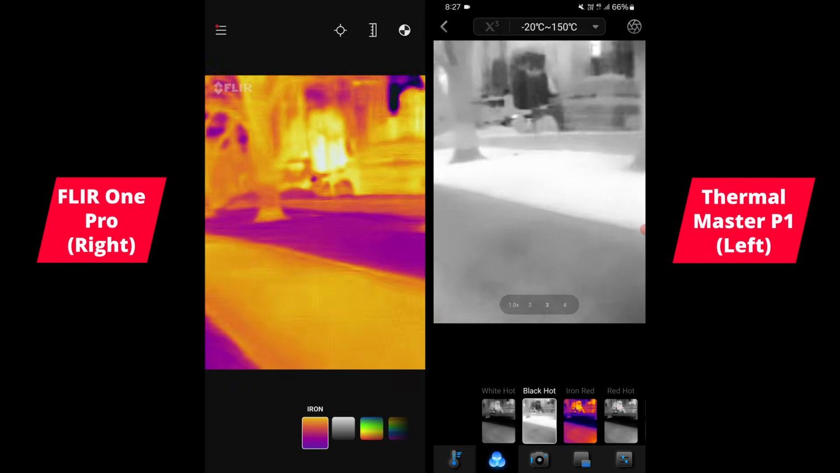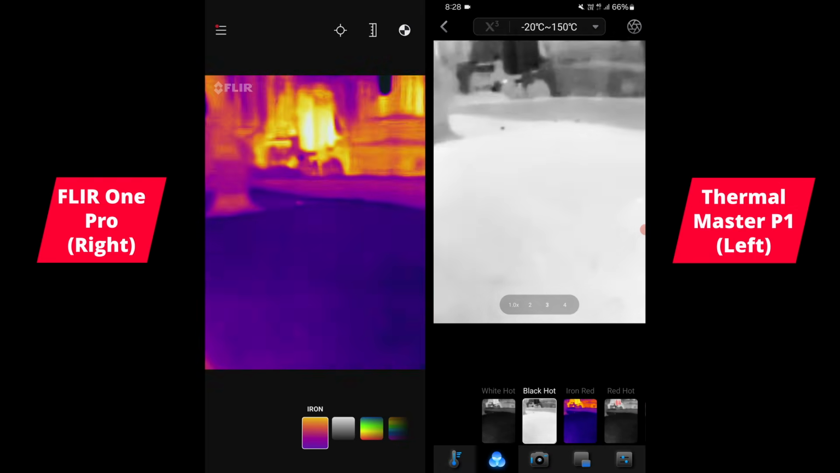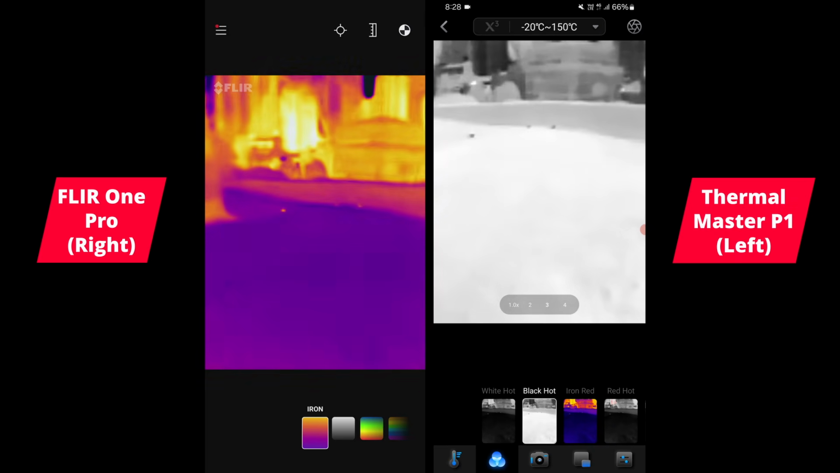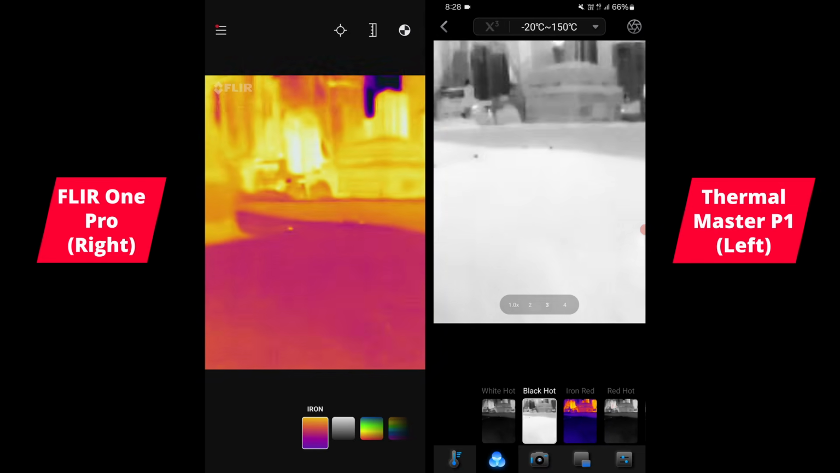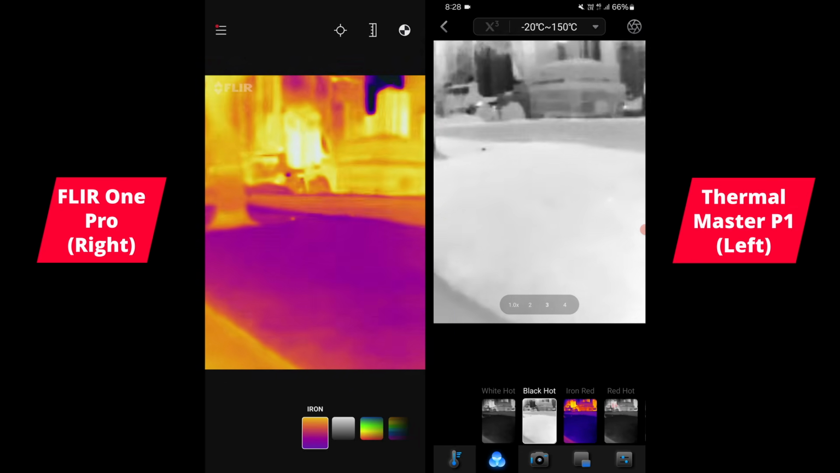Oh, here we go. That's one. I think I spotted a mouse. There you go, there's three. So again, that's another little difference. If I move back, see at what point it starts disappearing away. Right, they both can spot them.